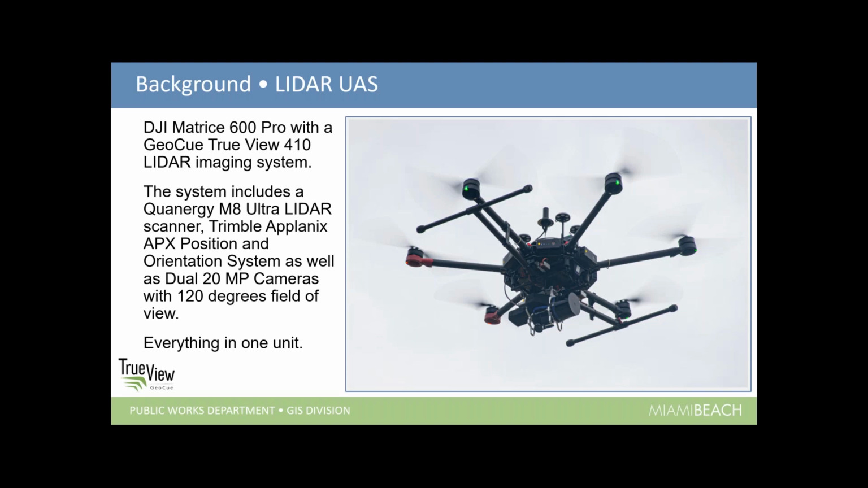And just at that time, Lewis's group had just come out with the TrueView 410 imaging system, which had not only the sensor, of course, but it also has dual 20 megapixel cameras built in, so that as you're flying and collecting the LiDAR data, it's also taking the images, the photos, and all that is being synced up at the same time. And as well as allows you to take those images and colorize the point clouds, which I'll show here in a few minutes.